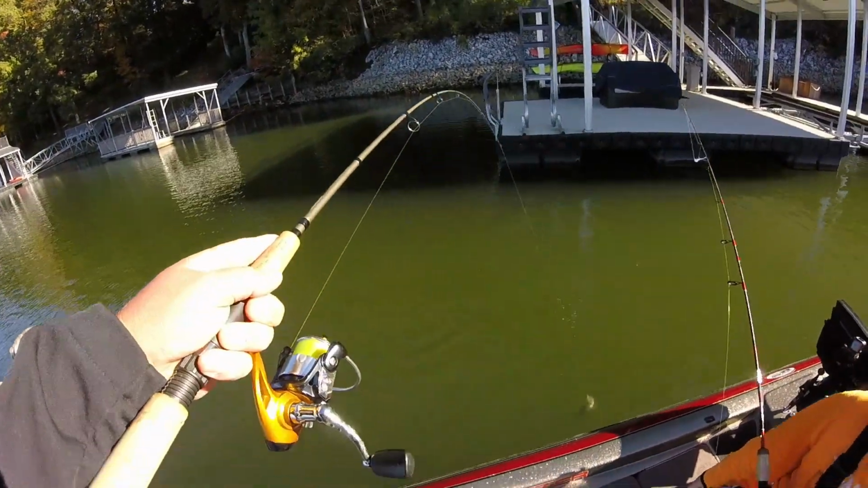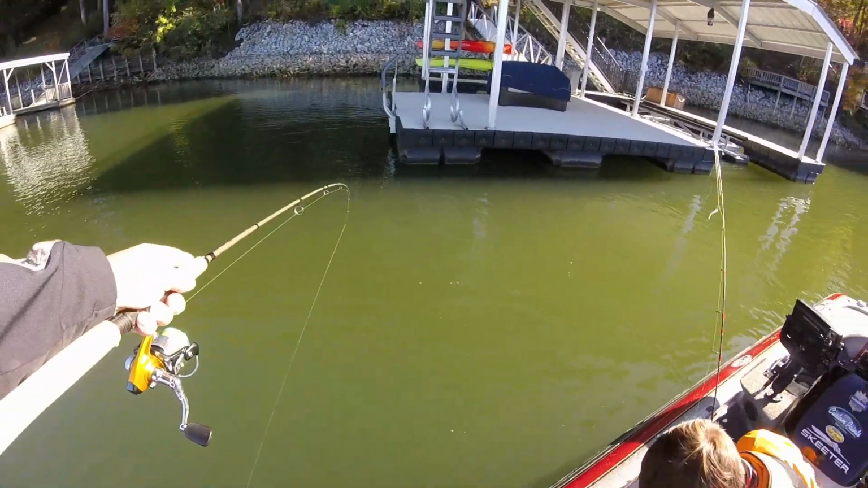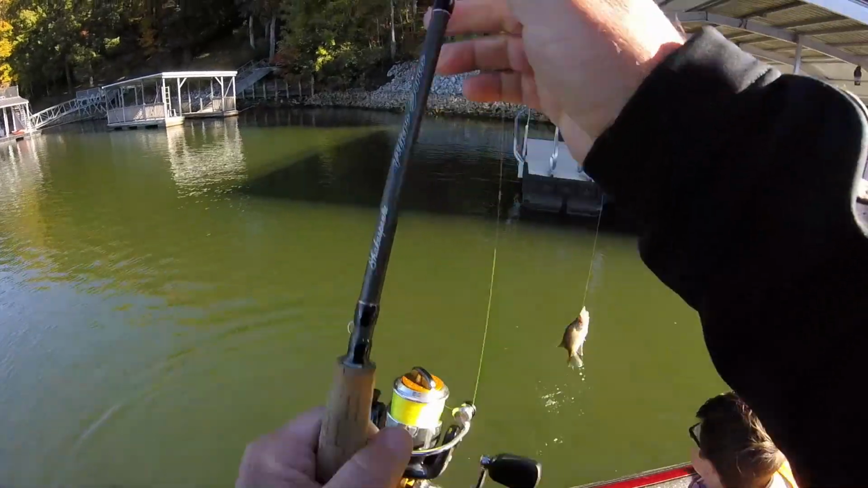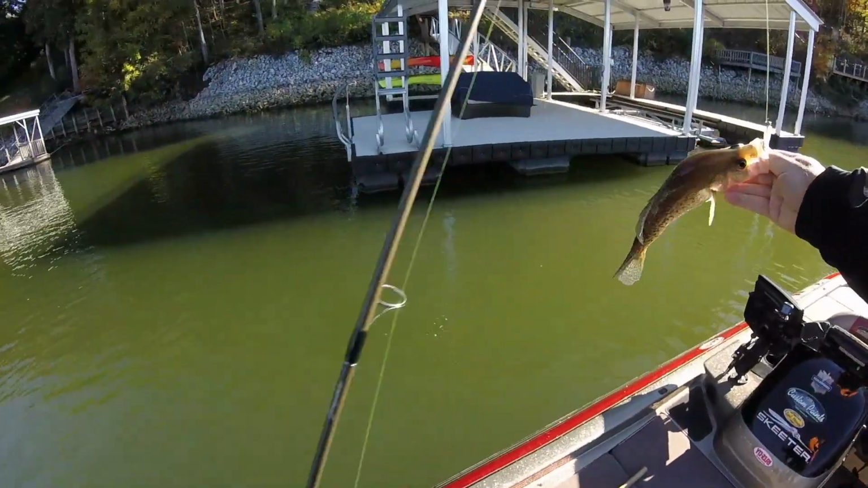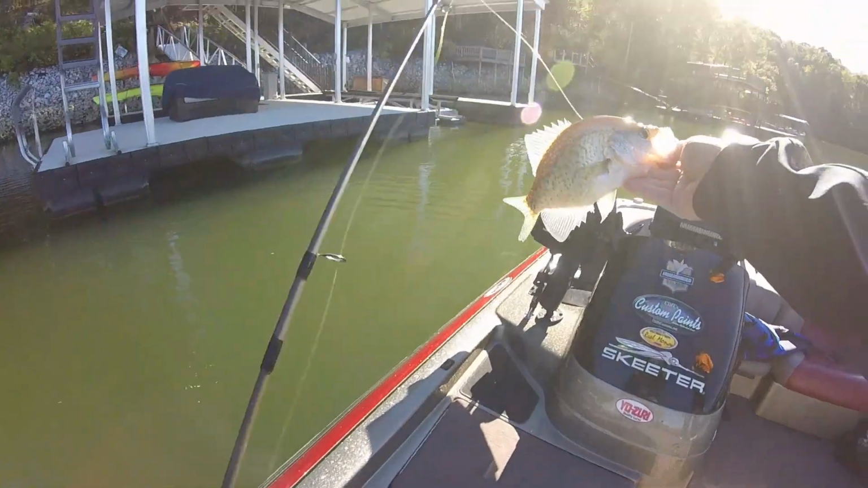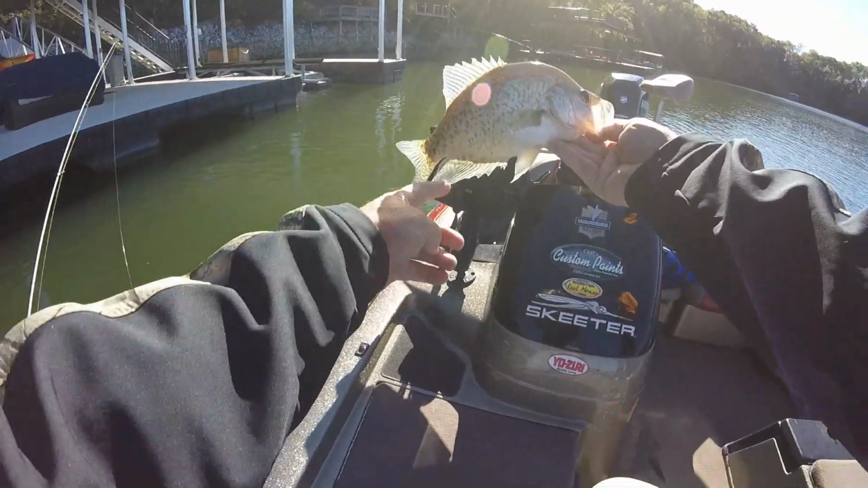Yeah, I'm going to lose him. I think I got him. You got him. That one's a thick one. Look how thick that one is across the shoulders. Another 11 and a half, 12 incher.